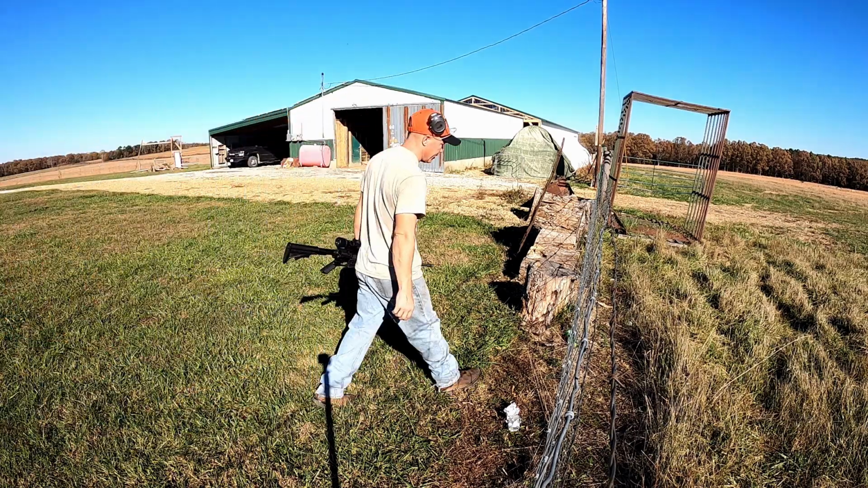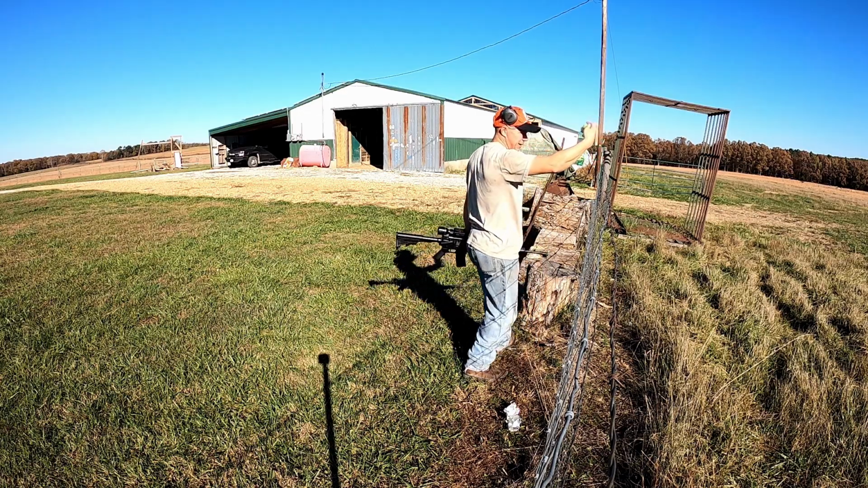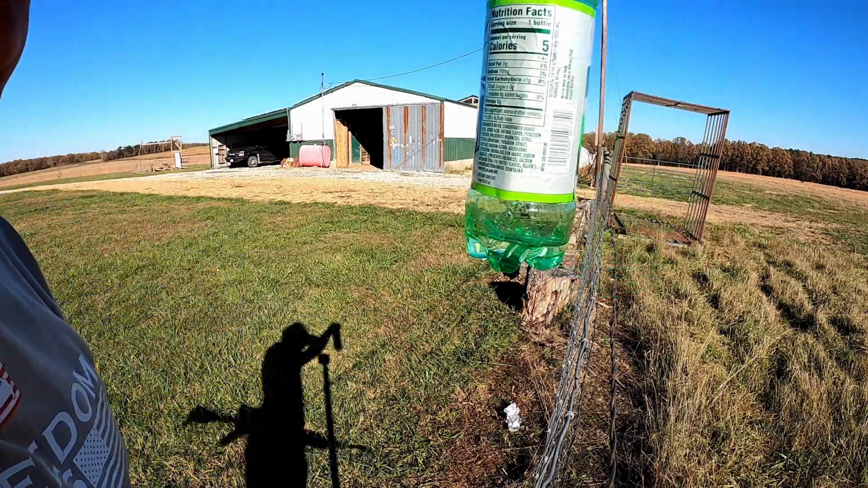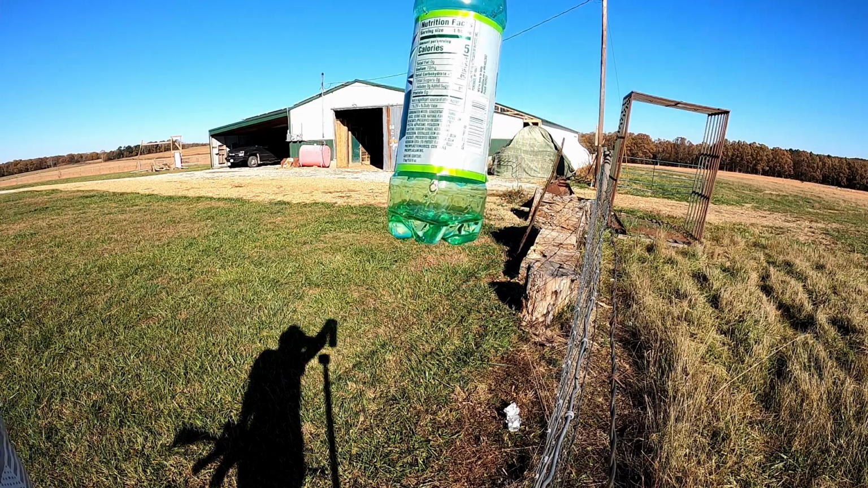For future reference, I'm aiming dead center on all these. So let's see where it hit. And that hit low. I was aimed dead center on it, and you can see it hit right here at the very end, or the very low point of the bottle pretty much.